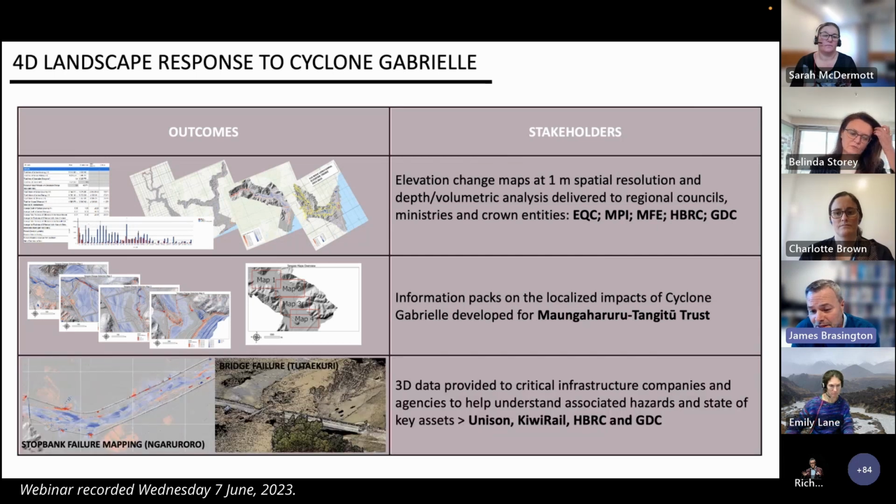We've also supplied the 3D data to support critical infrastructure companies and agencies within the region. So one of the first users of these data were Unison to try and map out whether there were issues associated with land level changes for their electricity distribution network, but we've also supplied those data to Kiwi Rail as well as to the asset management agencies at the regional councils as well.